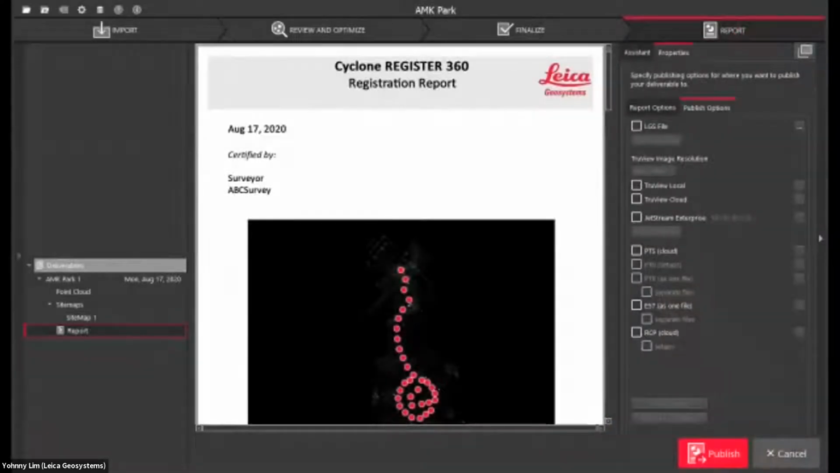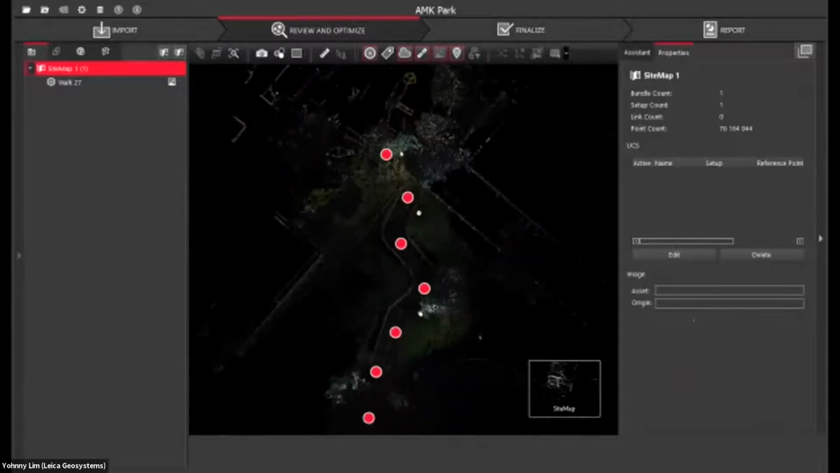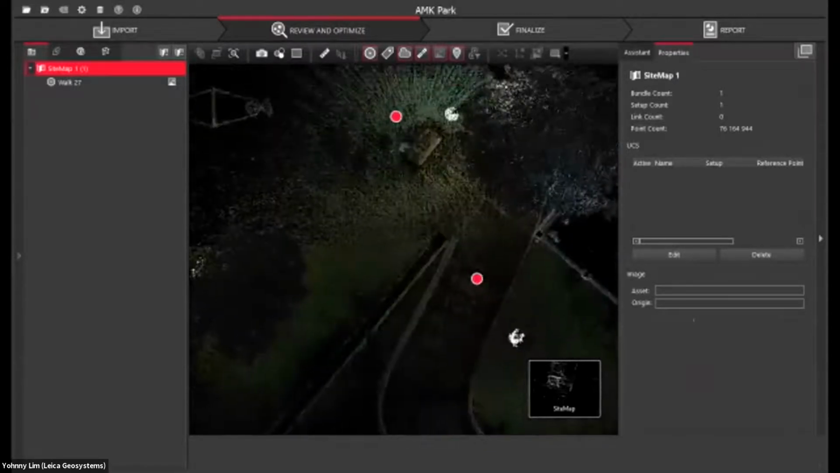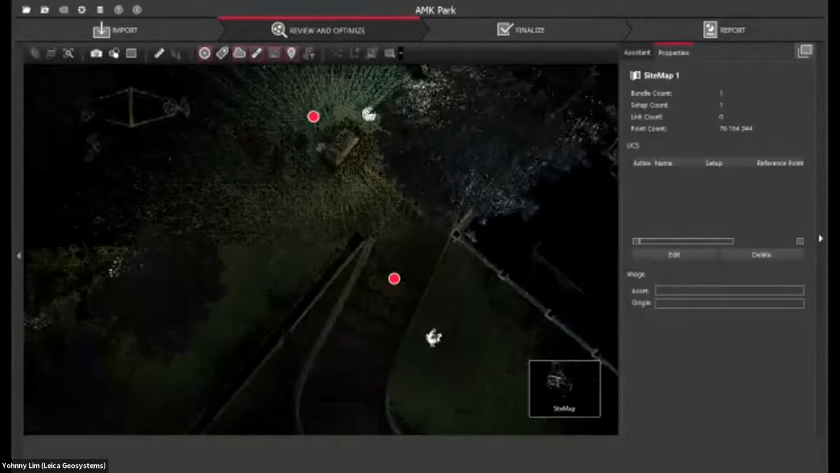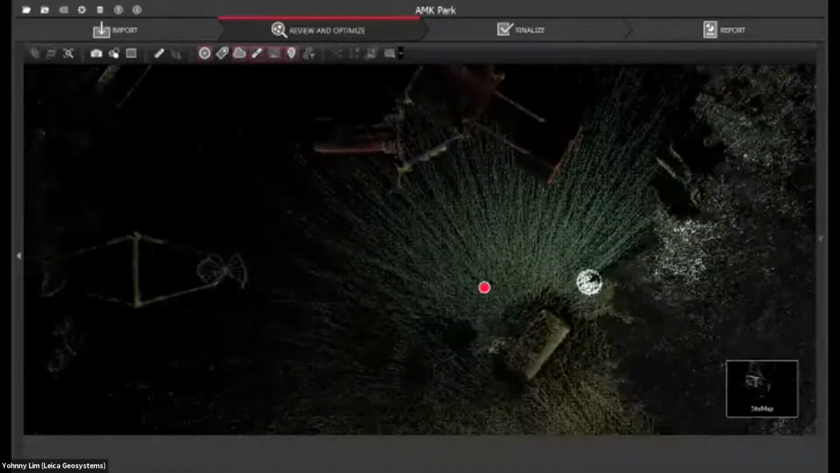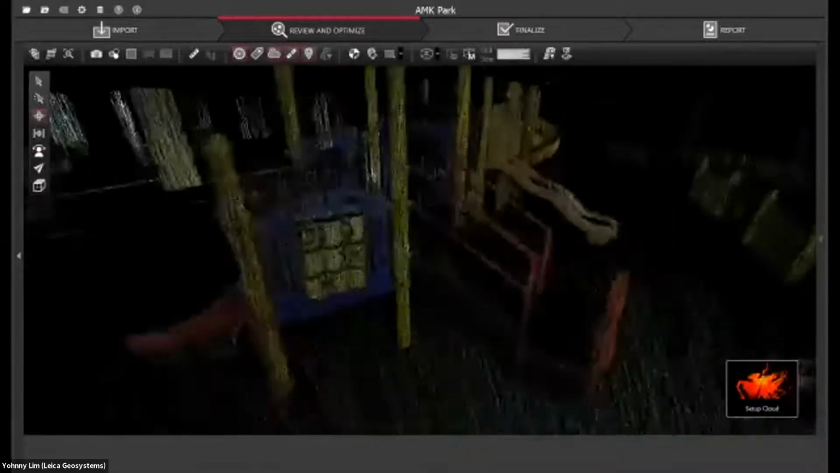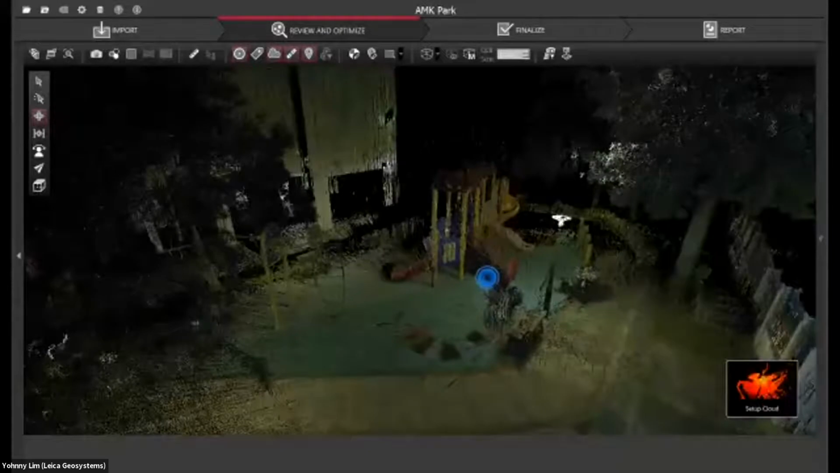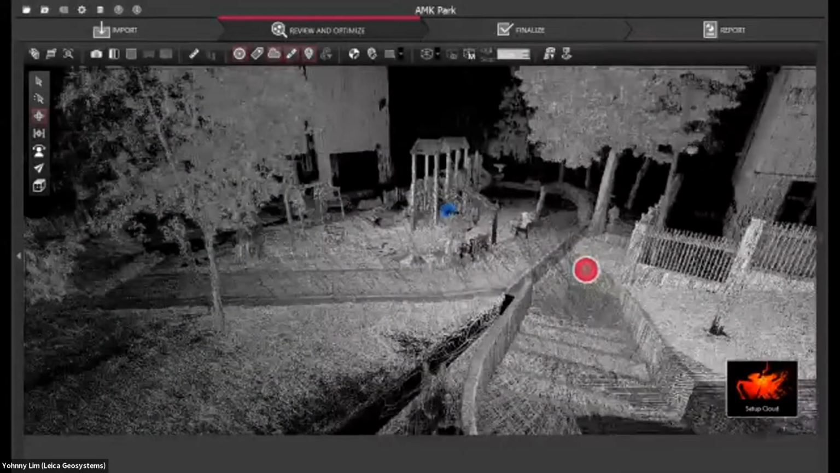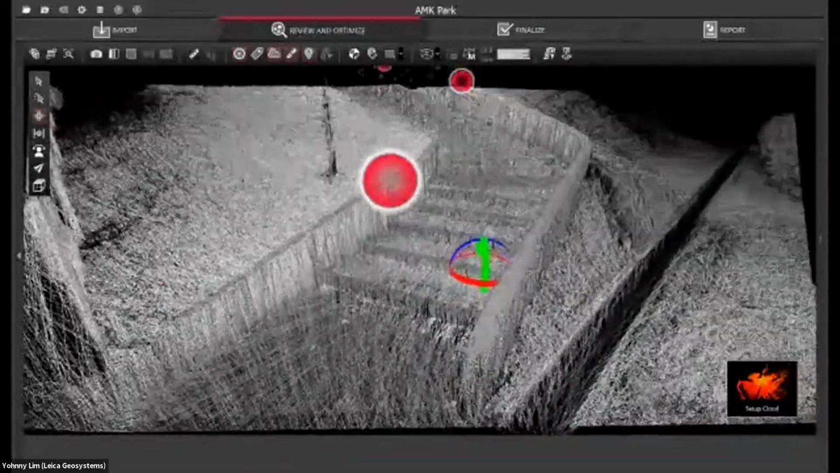Okay, so this data set was scanned at night. If we look at the data, it looks dark, and there's nothing much to see. But if we change this data to grayscale, then we will see that the data is actually scanned pretty nicely.